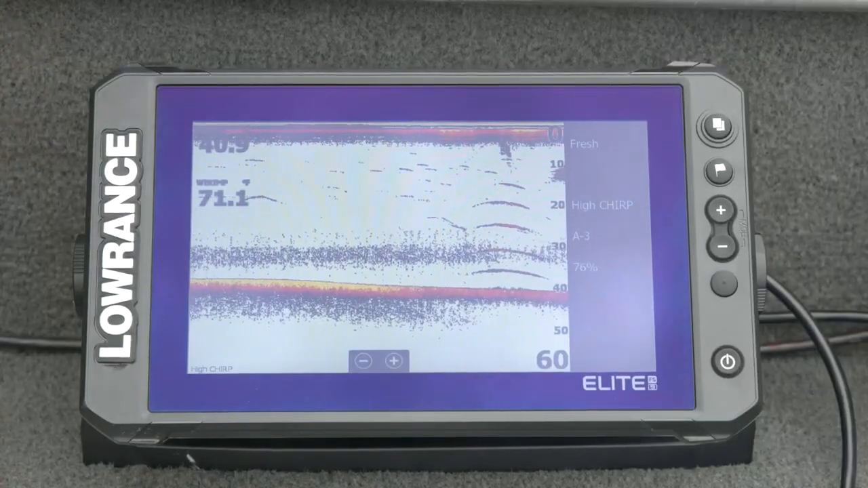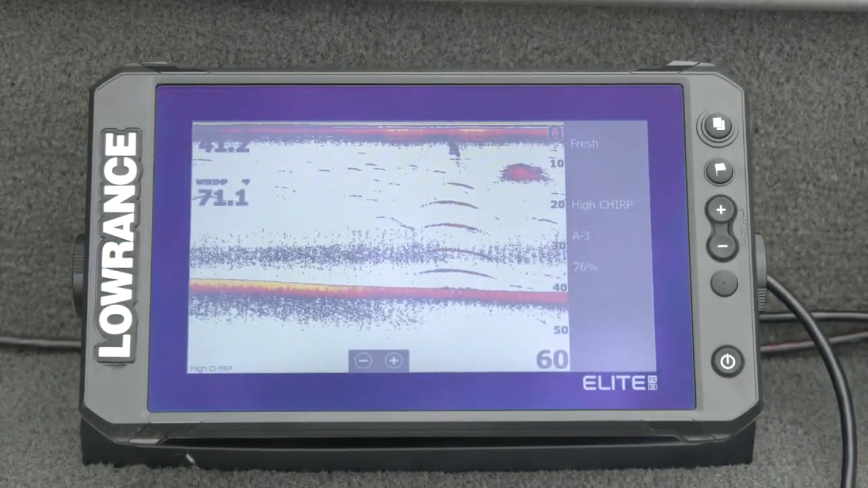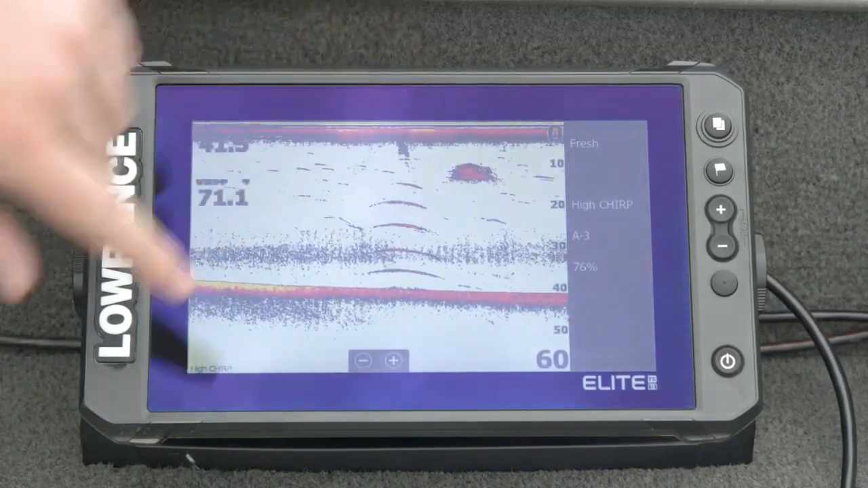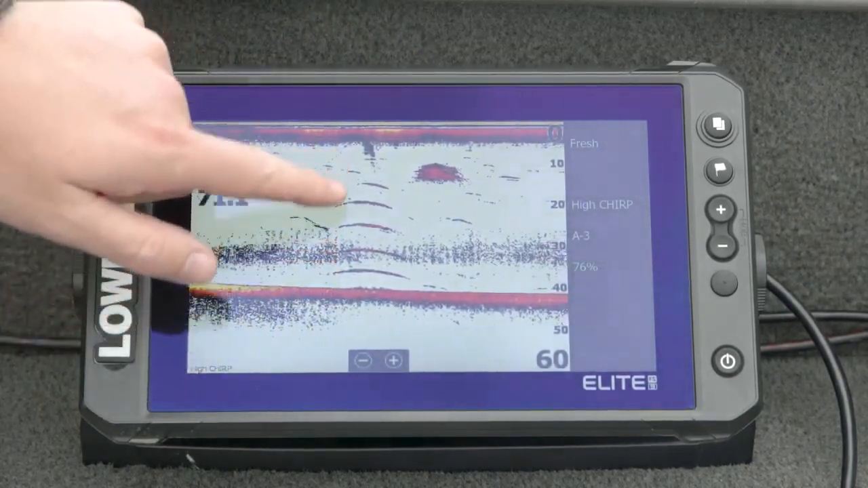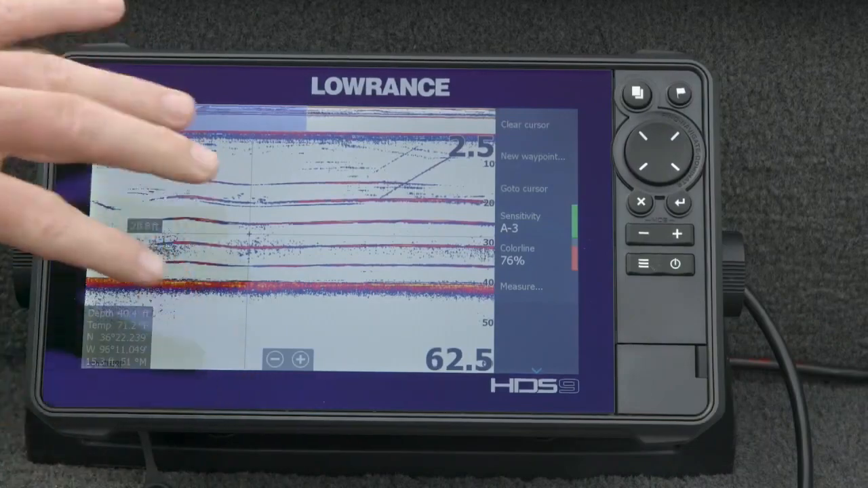All right, so we've switched over to Elite FS, and like Jeremiah just mentioned, the sonar in these is really quite similar between Elite FS and HDS Live, other than the actual output power being a little bit different. But here you can see these same sonar targets that we've been going over, and that was a relatively slow pass, so you see they're nice and big and flat. Not quite as flat as what we showed earlier when we were sitting still right on top of them.